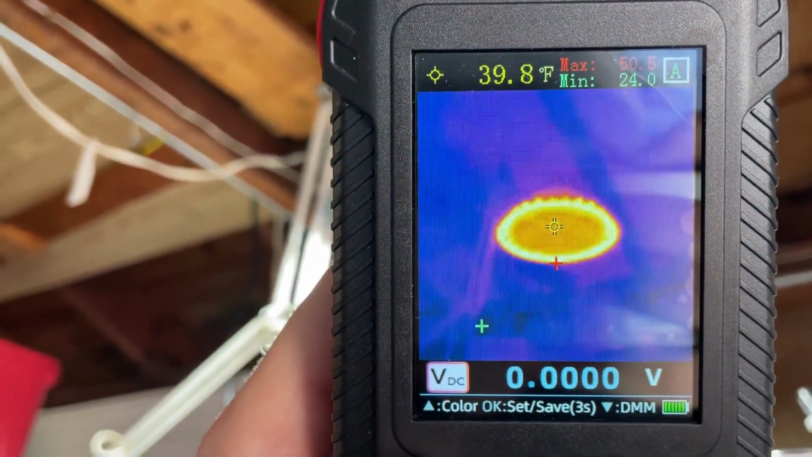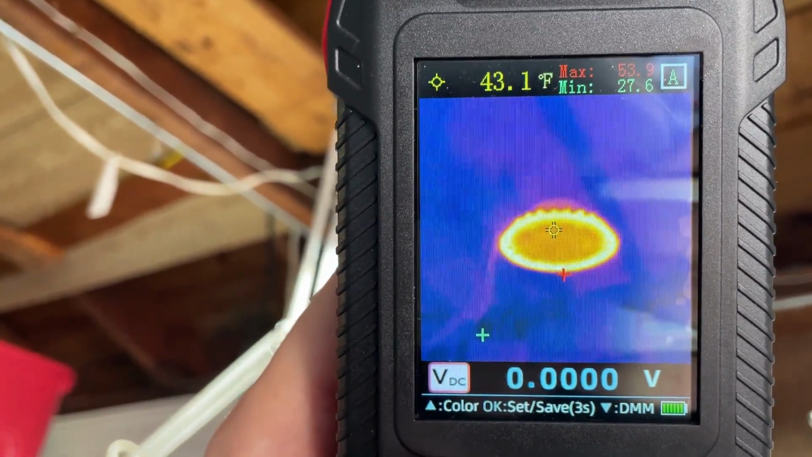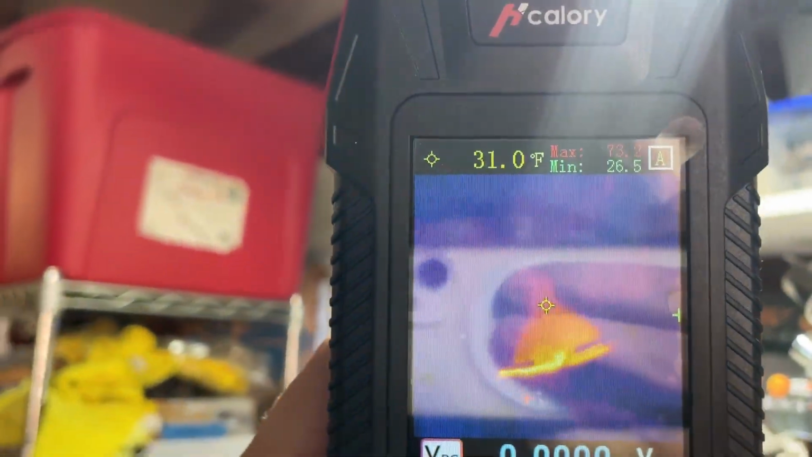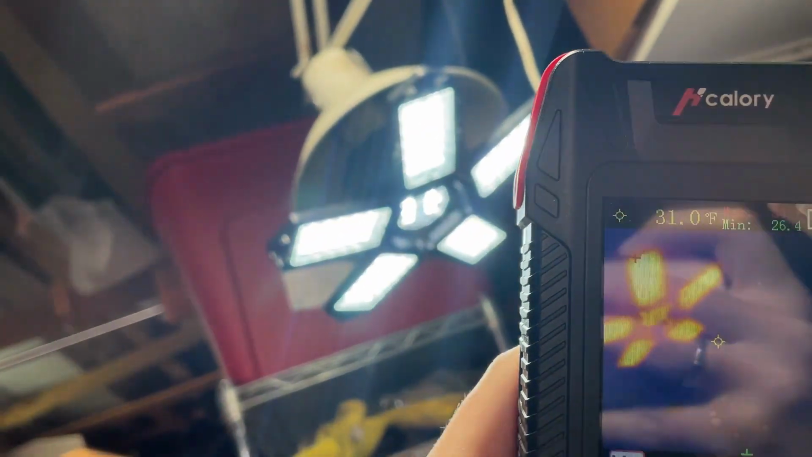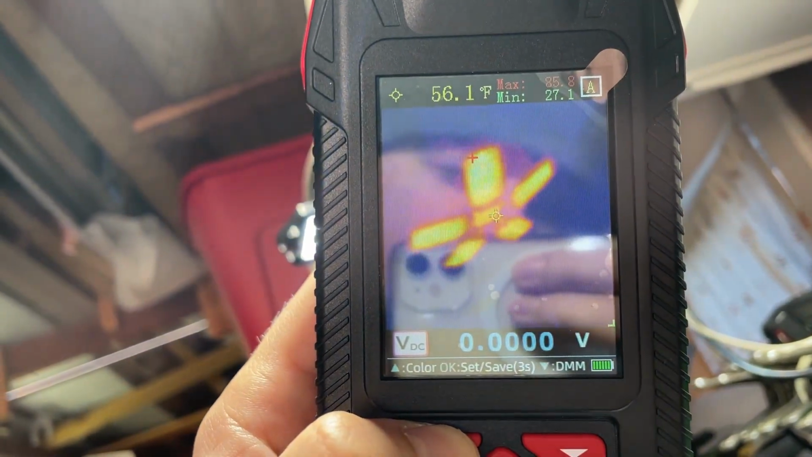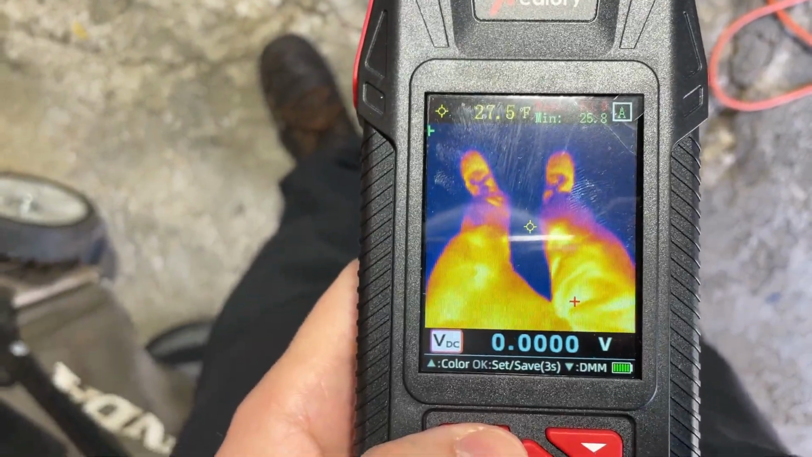If I point it into this light, especially the ring, you see how that temperature changes on the top left corner. So it's detecting the heat and the infrared. And here's your other light right over here. You can also see it. This is another LED light that I have right here, and you can clearly see the heat being pushed out of it. This one's running hotter at around 65 degrees Fahrenheit. And here's a picture of me.